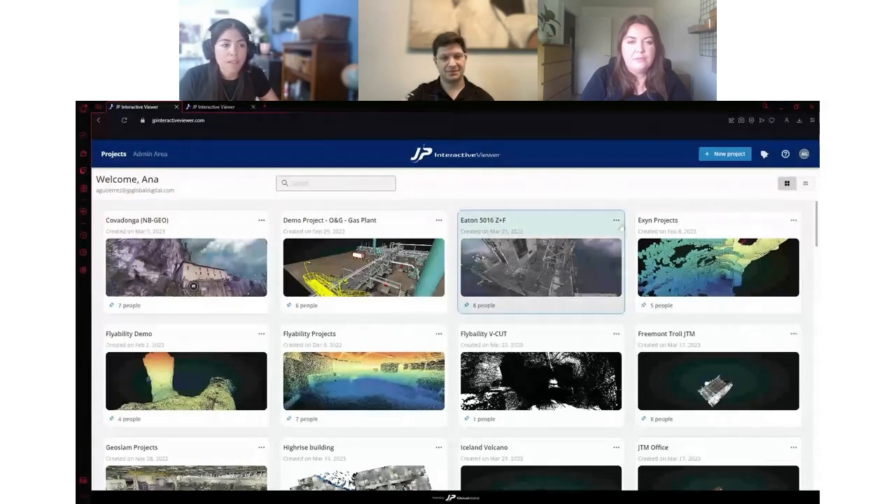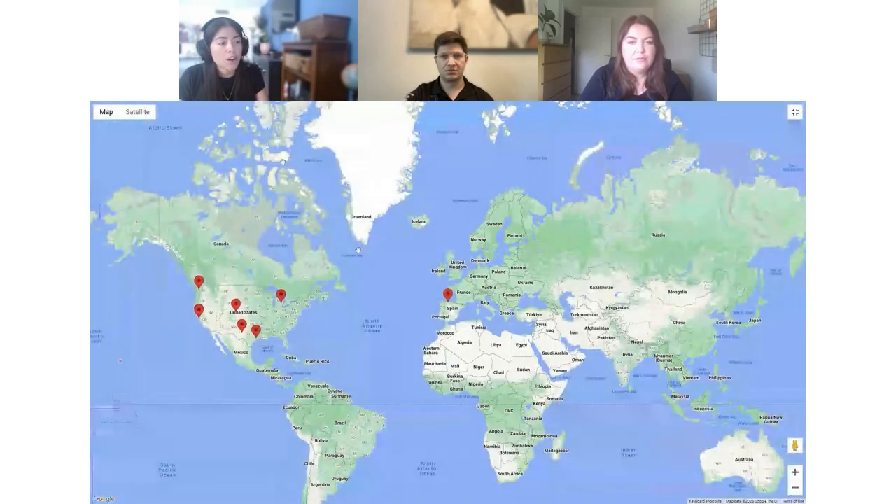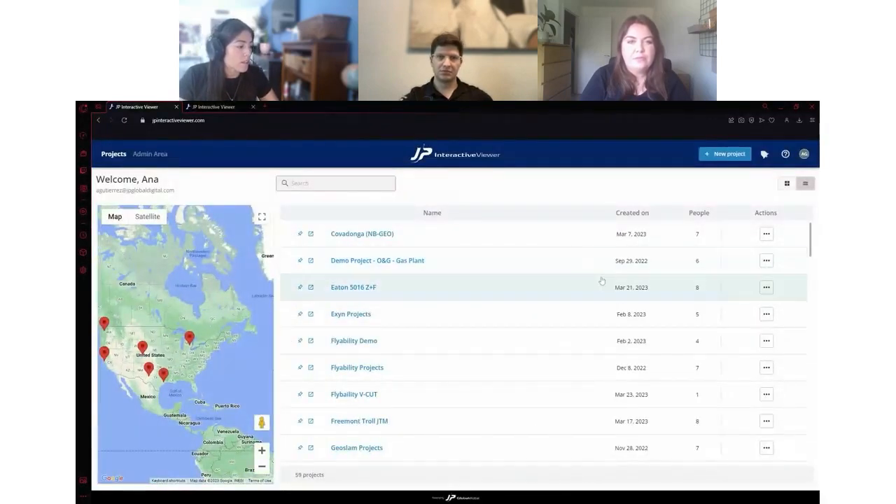that's generated in the project. This is one of the views of the project. We also have a map view for those who have ongoing projects in different locations in the world. This is another way to take a look at the projects.